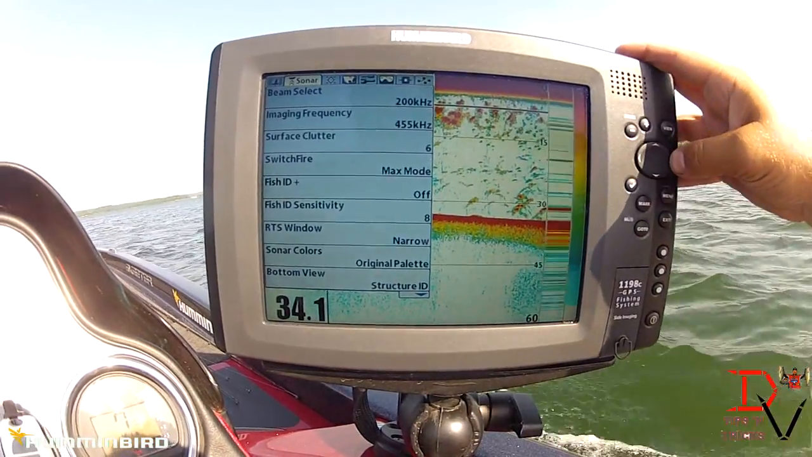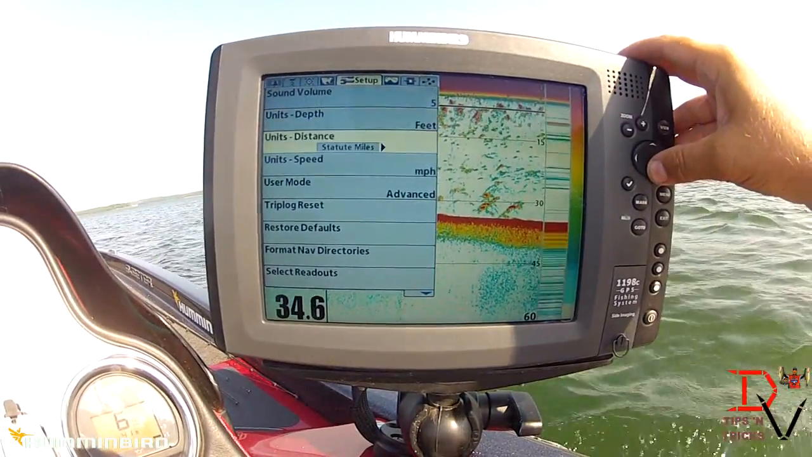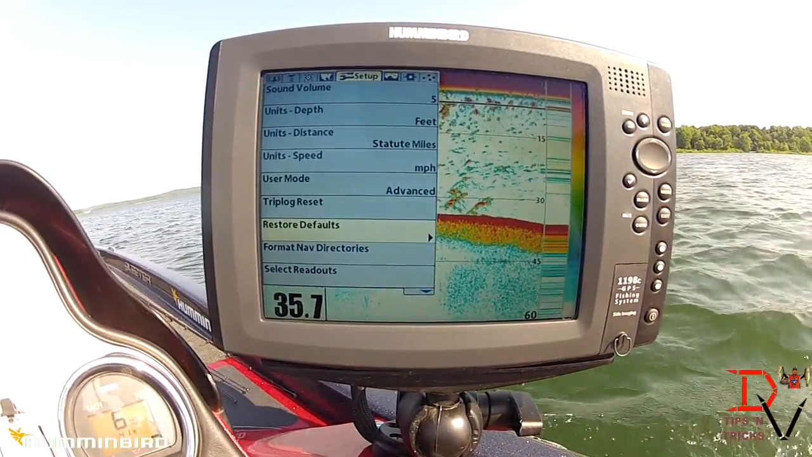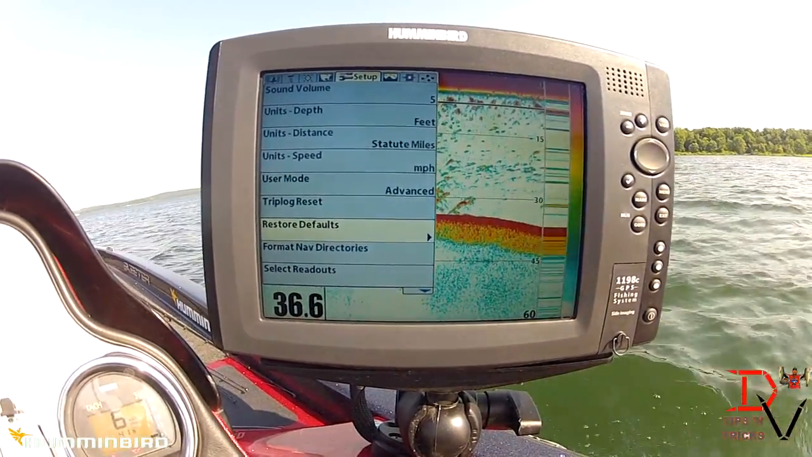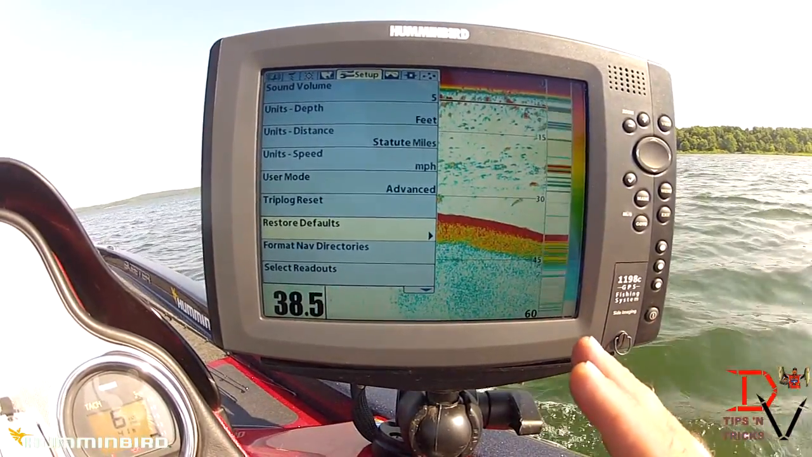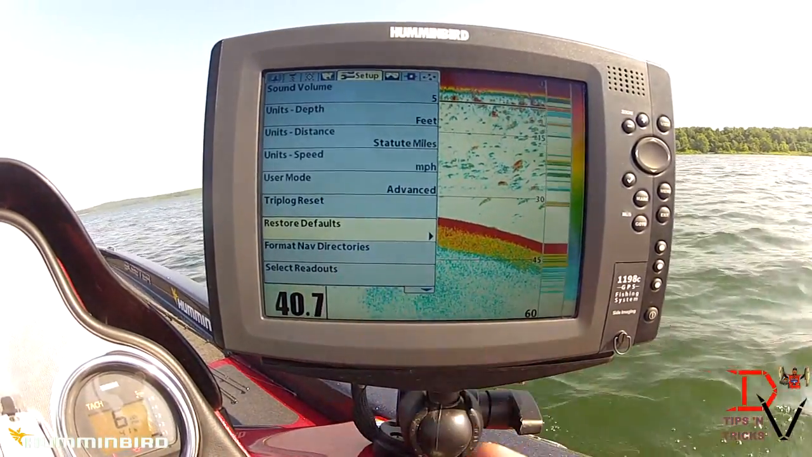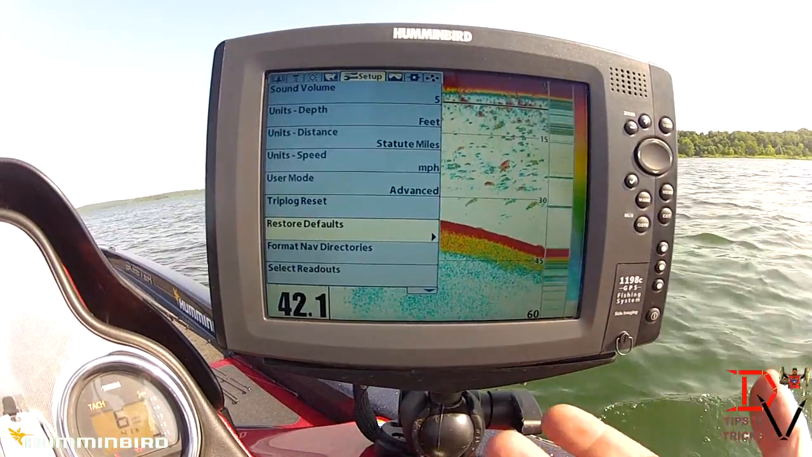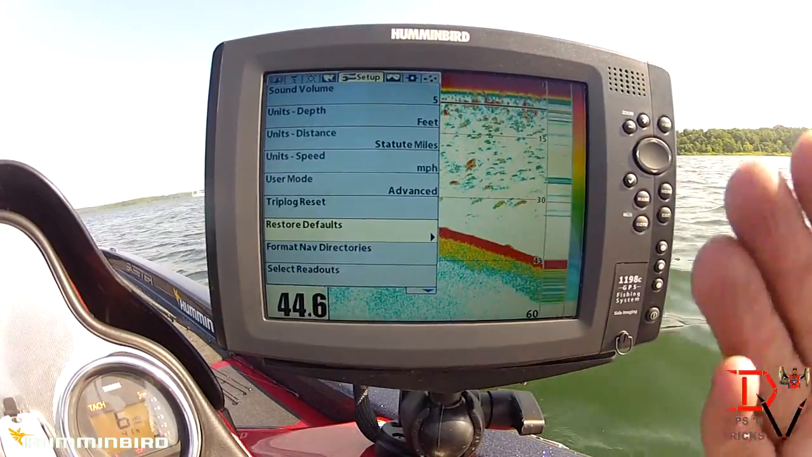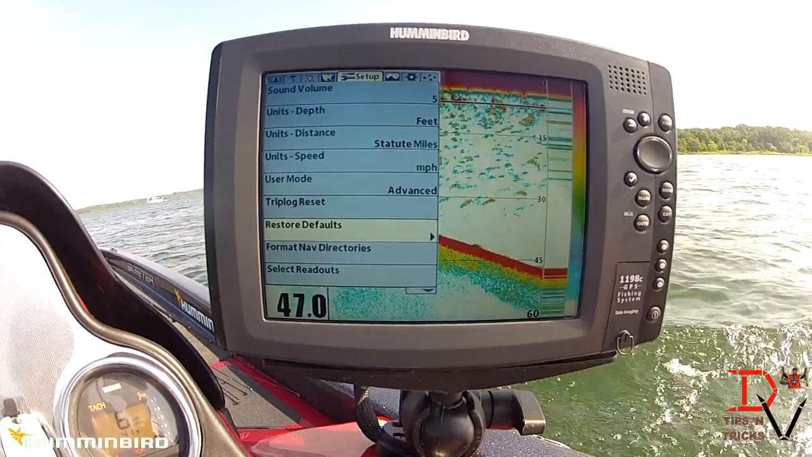And one of the things to remember, if all else fails, you can come right over here to setup, come down to restore defaults. When you do that, you go back to factory settings, and anything you played with is wiped out, gone back to the sonar settings. It does not change your navigation data or your waypoints. It only affects the settings that you change. So don't have any fear. If you jack something up, just hit restore defaults and bam, you're going back to the exact settings that Humminbird set the unit up with, and you can start over from there.